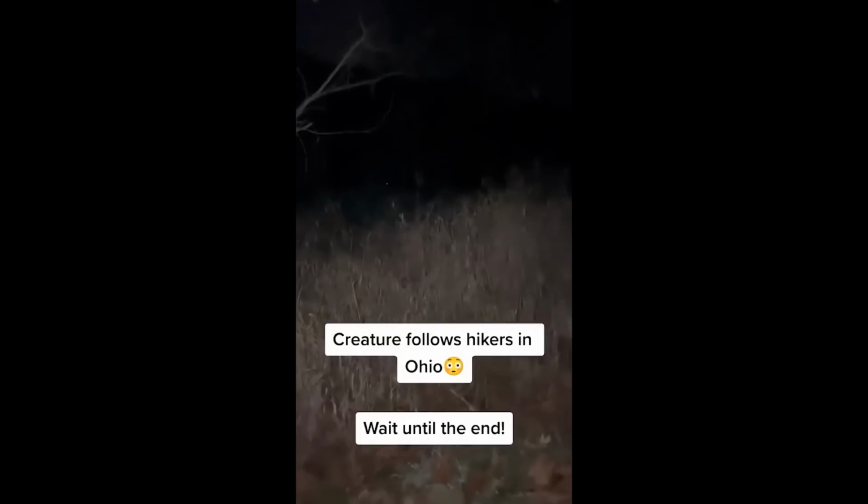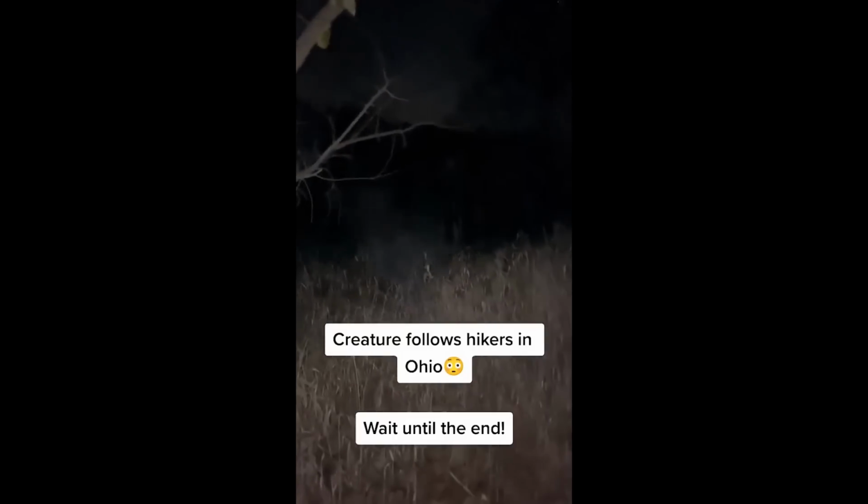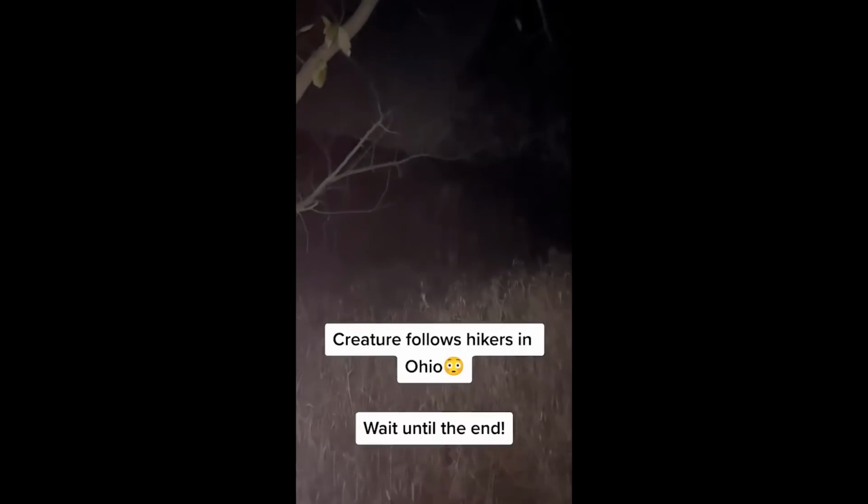Two hikers in Ohio encounter an animal that was creeping up on them and decide to record it. Within the serene darkness at a distance, two dot-like glimmering objects stand out and maintain a steady gaze on the hikers. One of the hikers distinguishes it from a deer and says it's likely to be a predator.